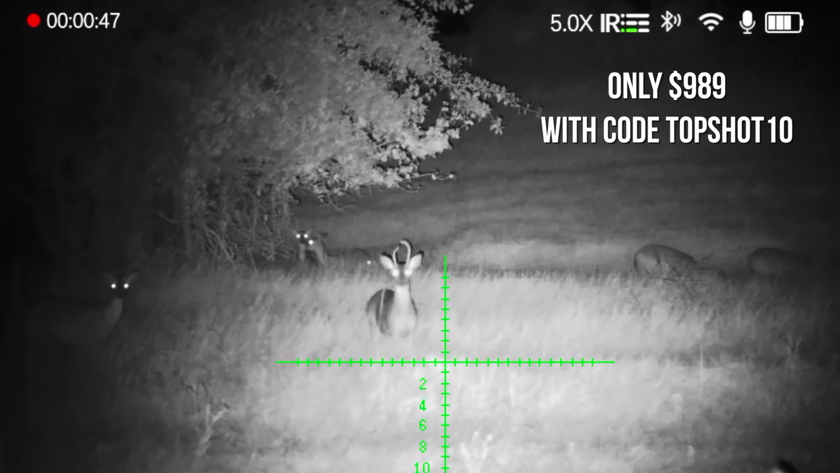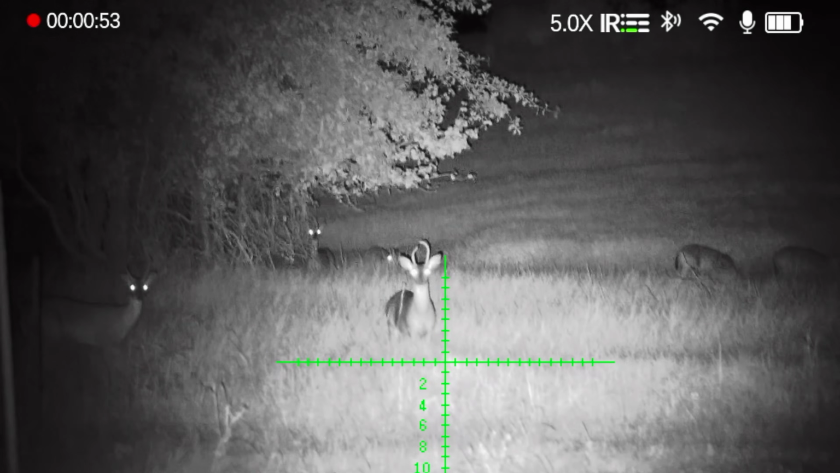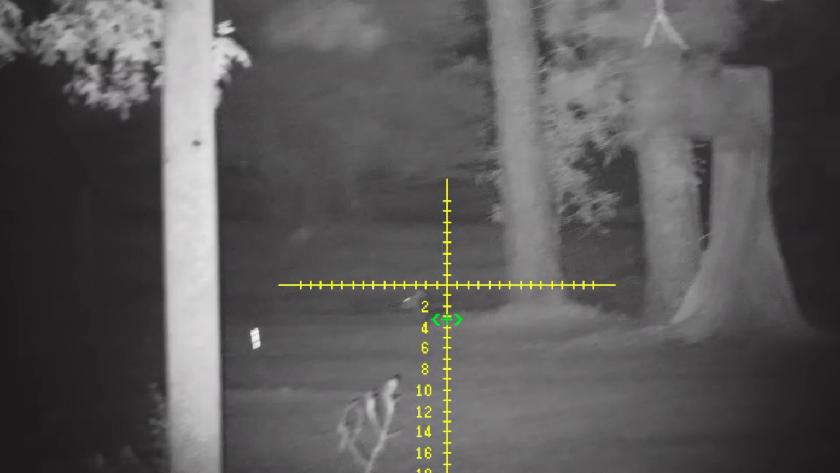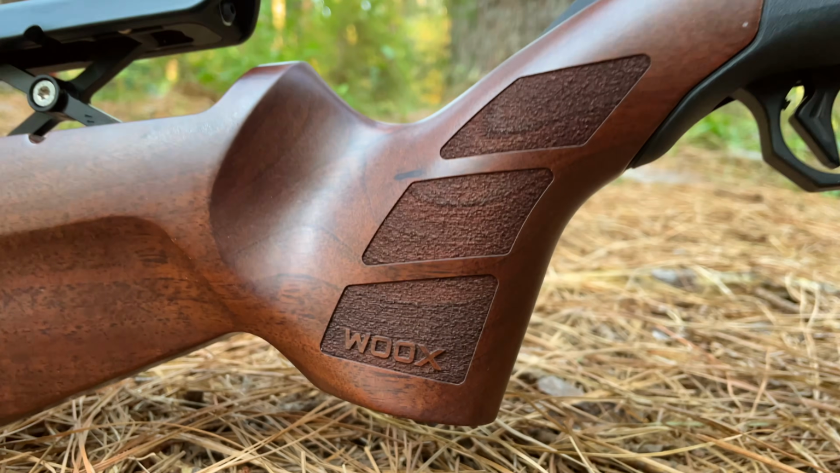This is the DNT ThermNight TNC225R. It's their thermal multi-spectral optic, and so it does have thermal, but then it also has night vision and a ballistic calculator and laser rangefinder and all that good stuff. We threw it on my Volquartsen Summit, and it's in my Superleggera WooxStore.